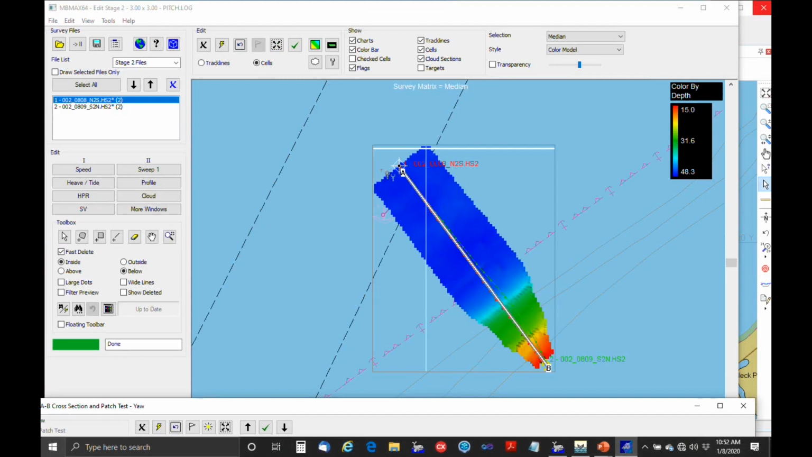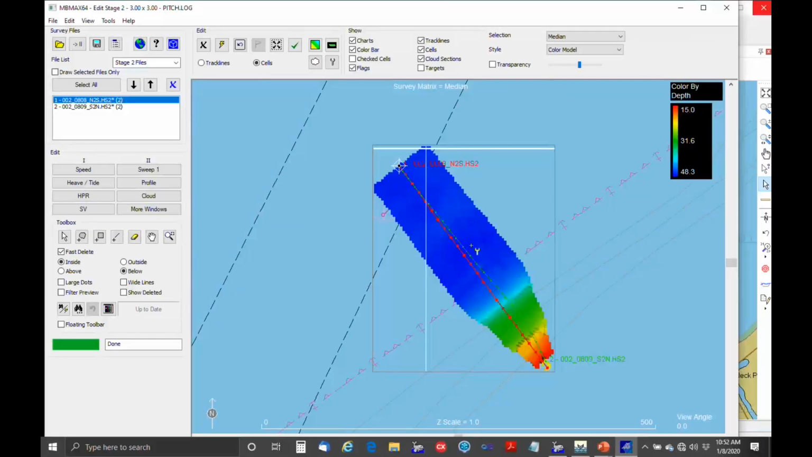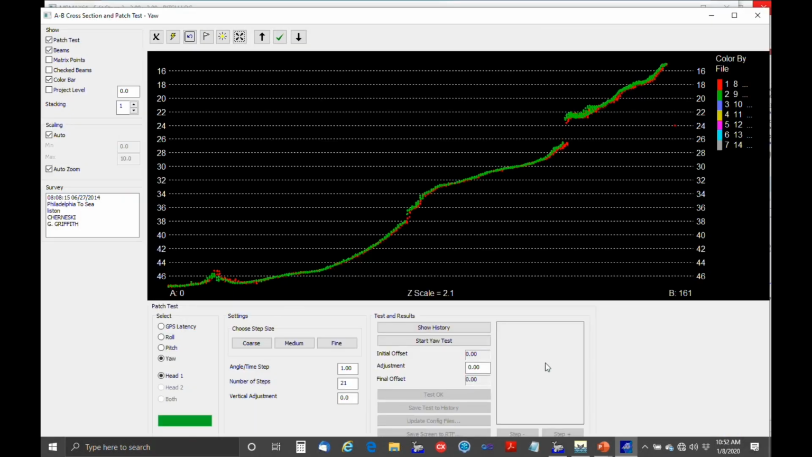And you can see what it did. It automatically picked the line, patch test cross-section right underneath the transducer. Or if that's maybe too much data, we can select the line ourselves. We should get the same results either way.